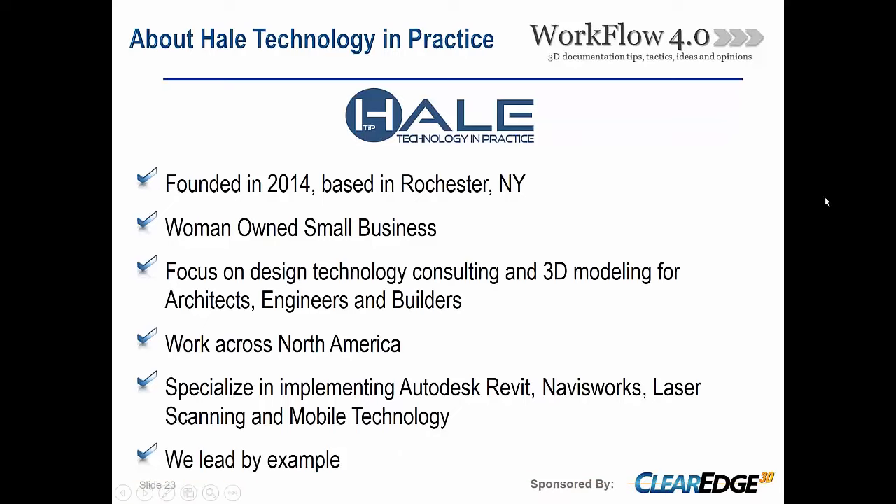The focal point of the company is not specifically scanning or modeling. It is actually implementation specialists of newer design technology, and we consider scanning technology to be one of the hottest and most fun technology practices these days. If anybody's dealt with it that's on the air here, it is a very interesting workflow to work with, and it gets rid of a lot of man hours out in the field and a lot of errors. So we really think it's something to grab onto and really help firms implement into their practices.